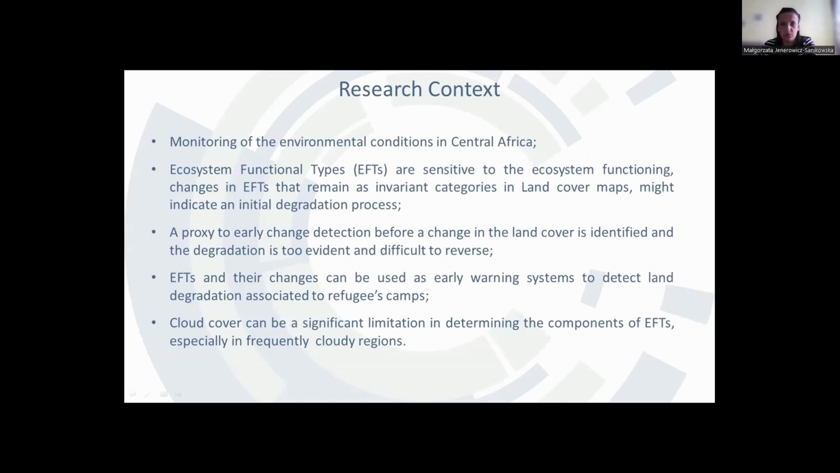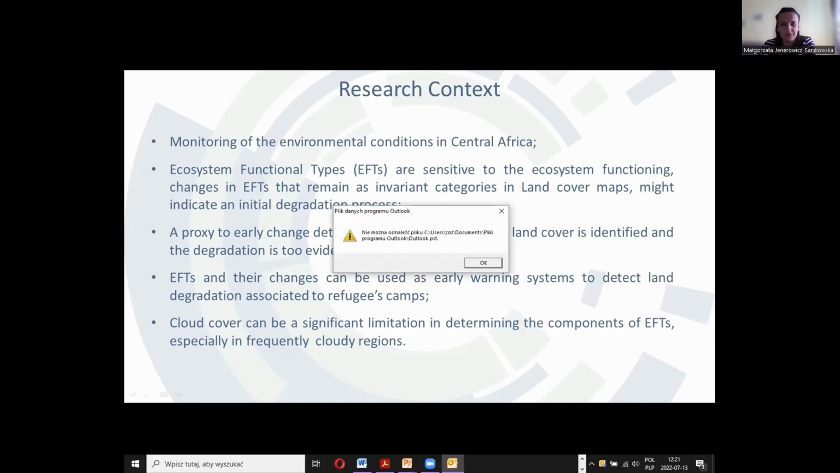So the main goal is to monitor the environmental condition in Central Africa, and EFTs were chosen as an appropriate tool for this purpose. As Lluís already mentioned, the EFTs are sensitive to ecosystem functioning, and the changes which could be indicated based on them, and remain variant categories in land cover maps, could indicate an initial degradation process.